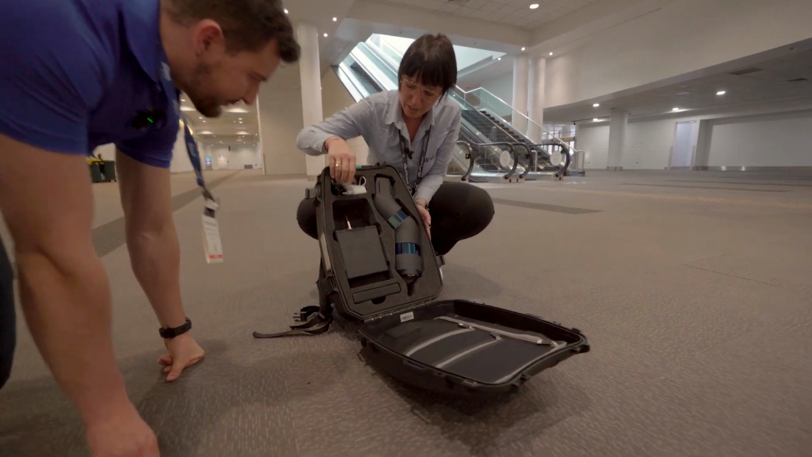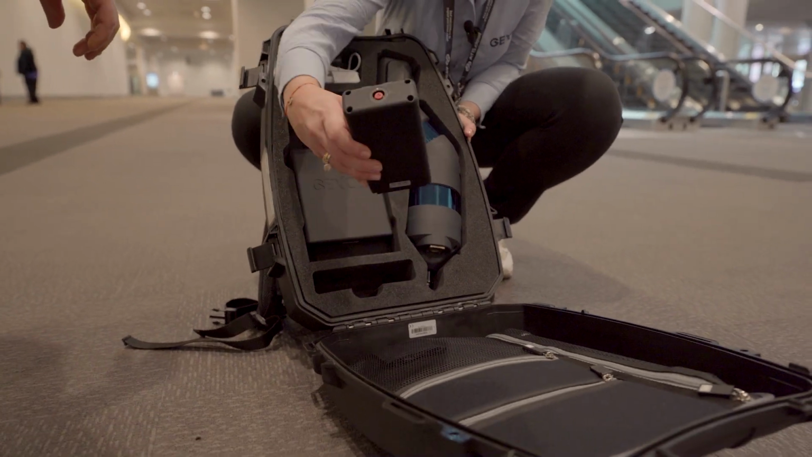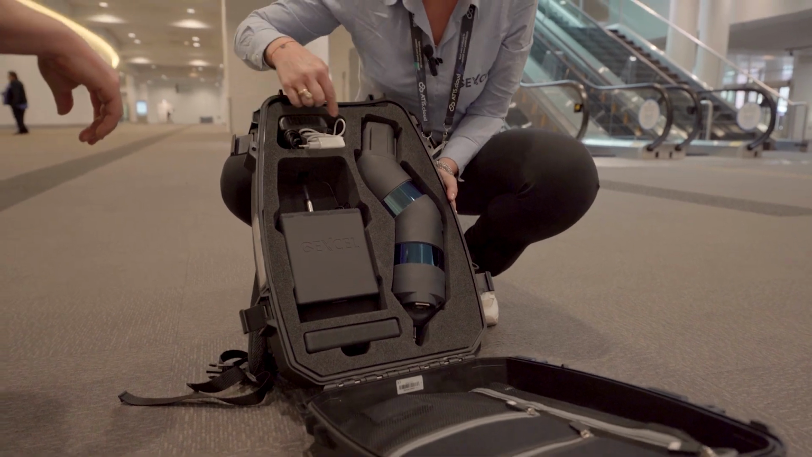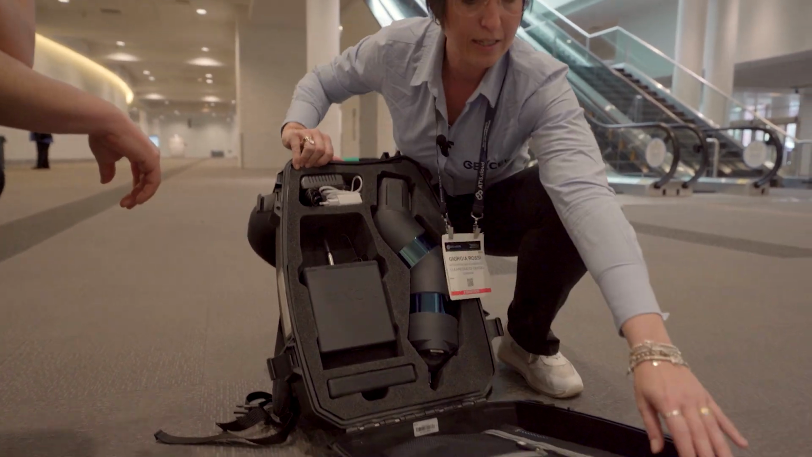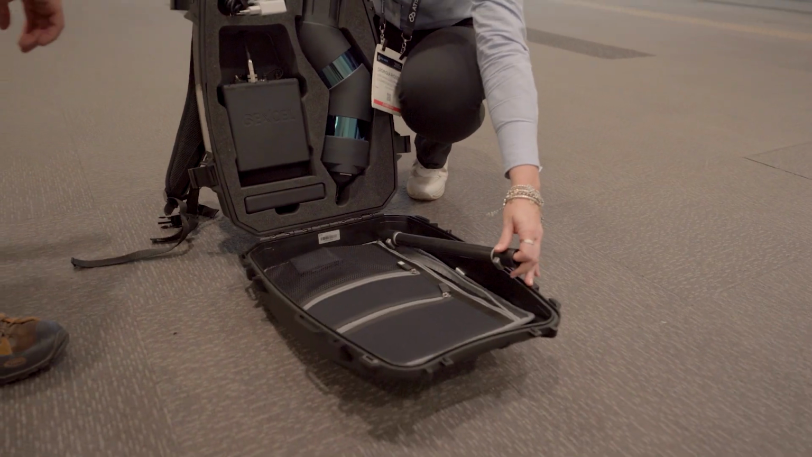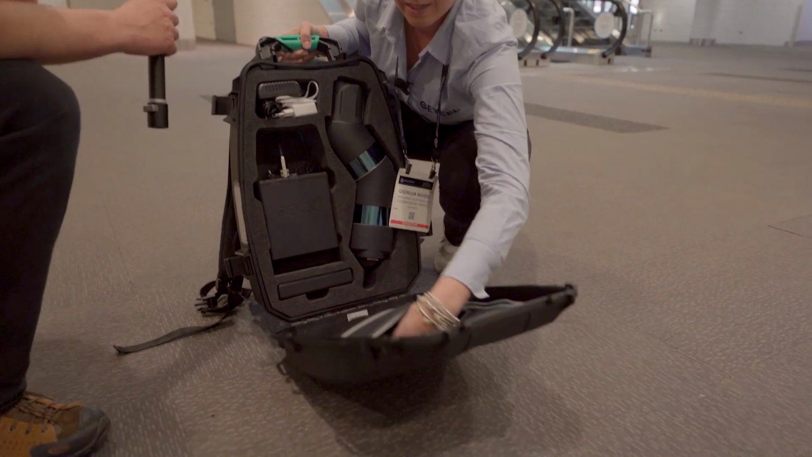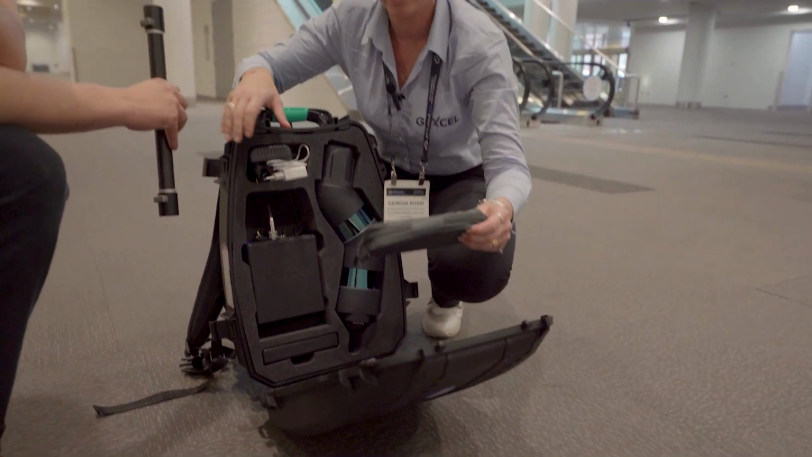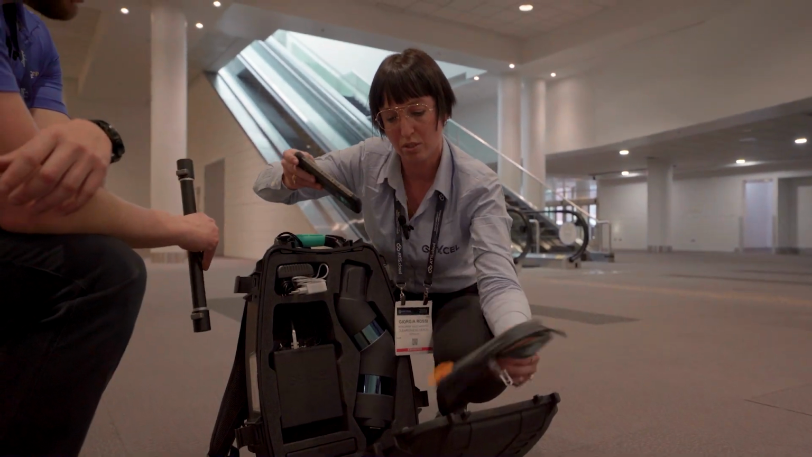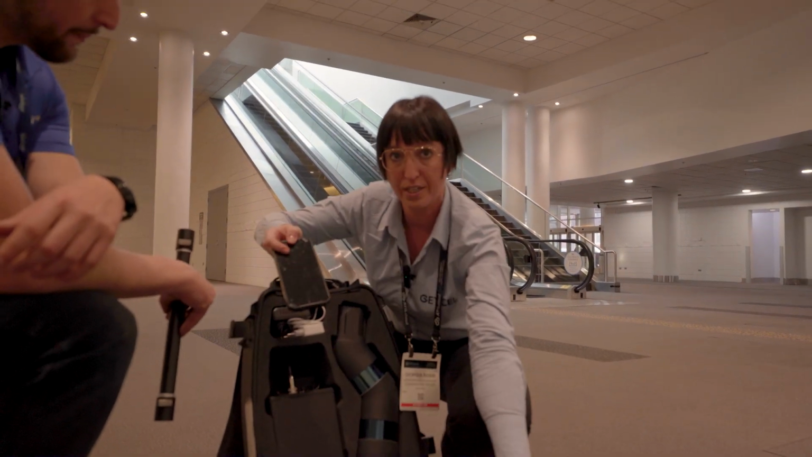Everything is stored here. So you have the controller here, the battery, the space for extra battery. Spare battery. The capture head is stored here, different kind of cables for charging and everything. The pole that we will use later on in order to mount the capture head. Yep. I'll go ahead and hold that for you. Okay. And here is stored the PDA, the personal digital assistant that we use to control the device, to switch on and to acquire all the data.